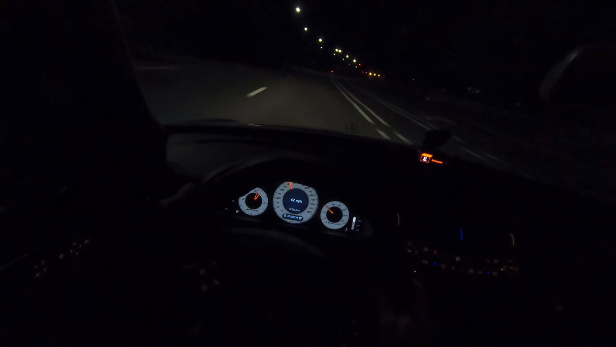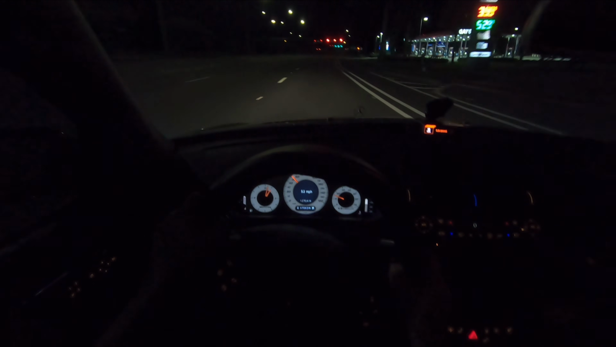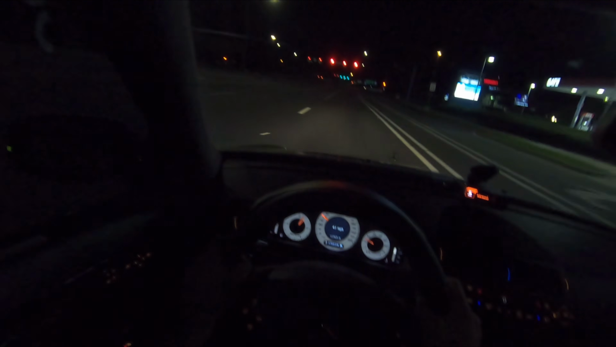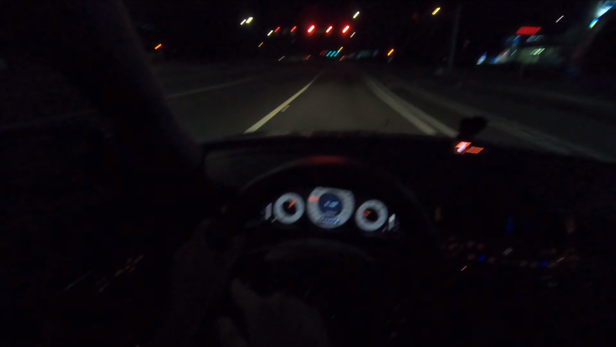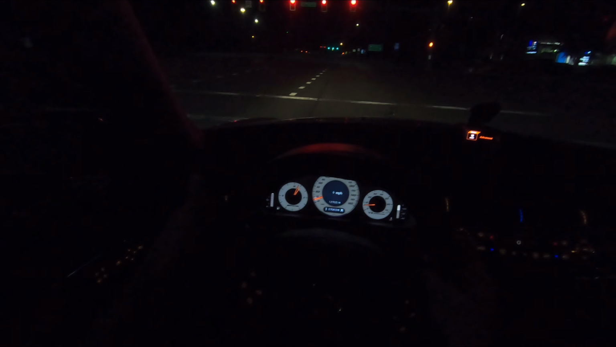We're gonna keep it in manual for now. And it refused to downshift. I actually just pressed it twice and it refused to downshift once. It refuses again.